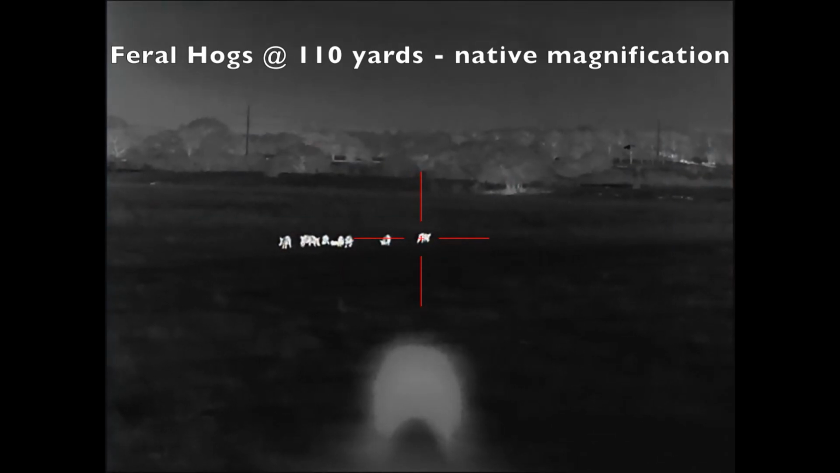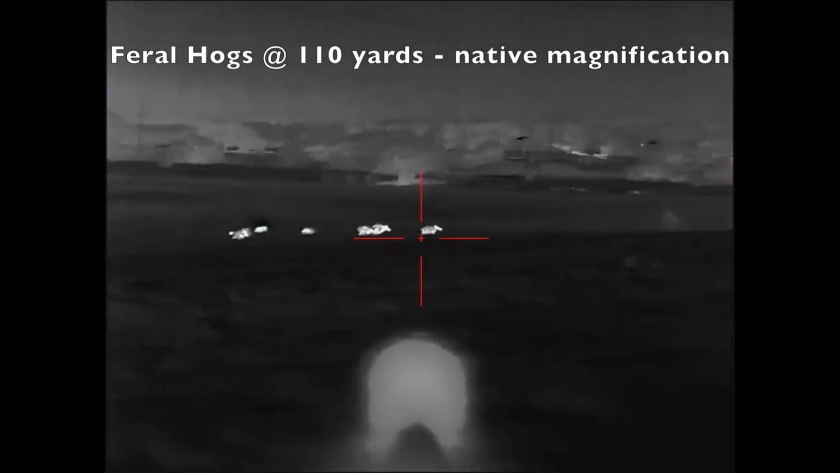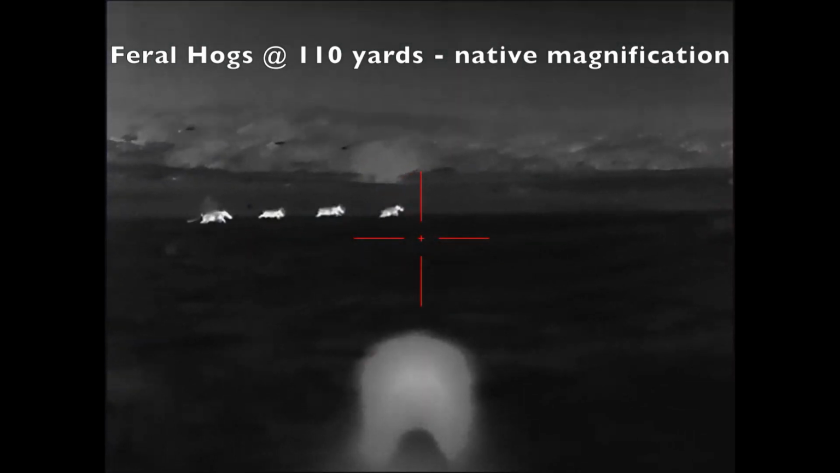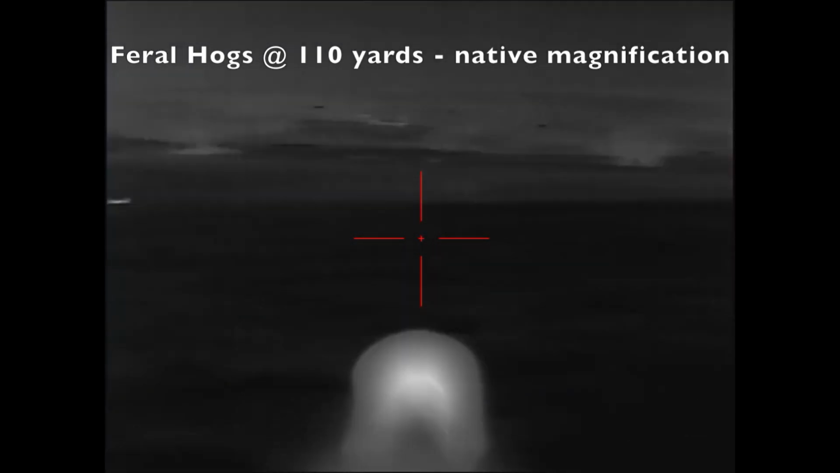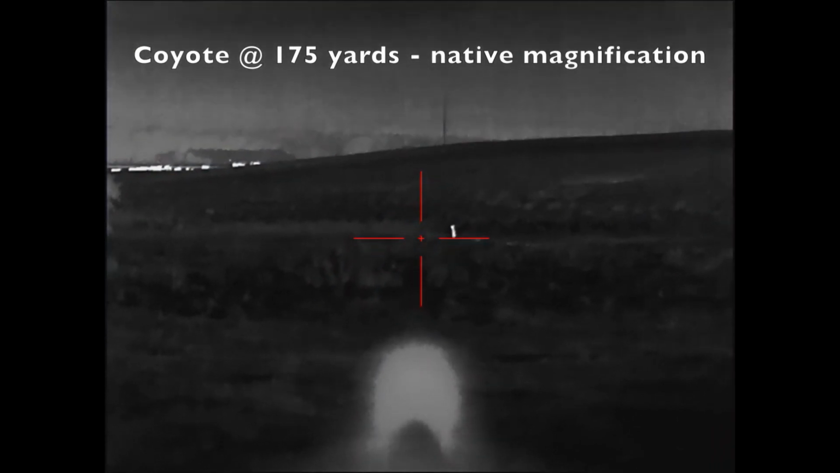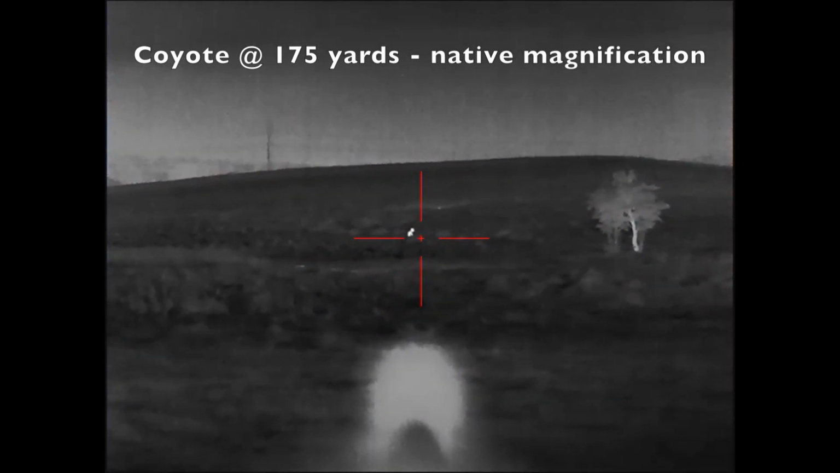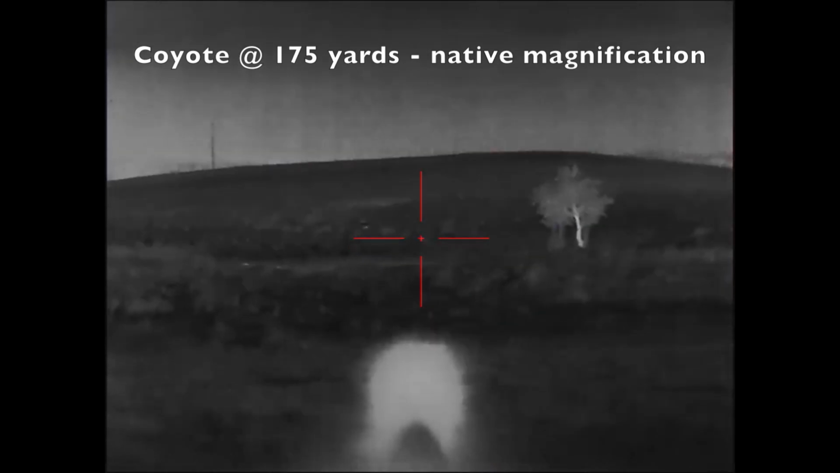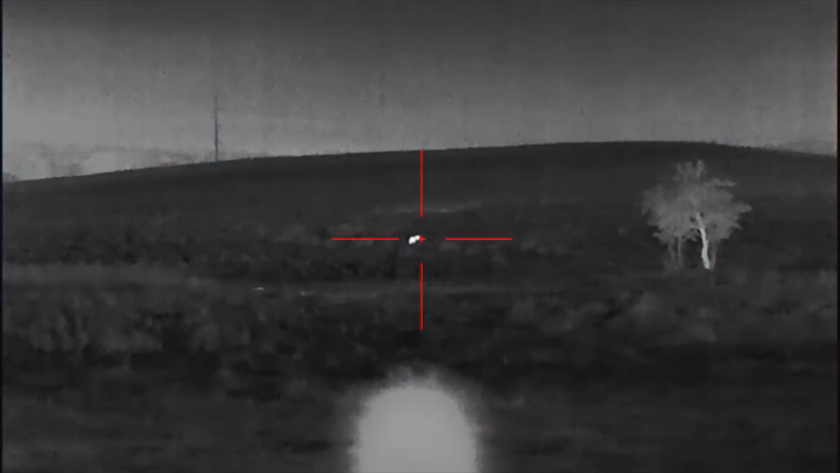You got the far right? Yes, sir. Back towards it. Ready when you are. 3, 2, 1. Take it. I believe you hit it. Take it.